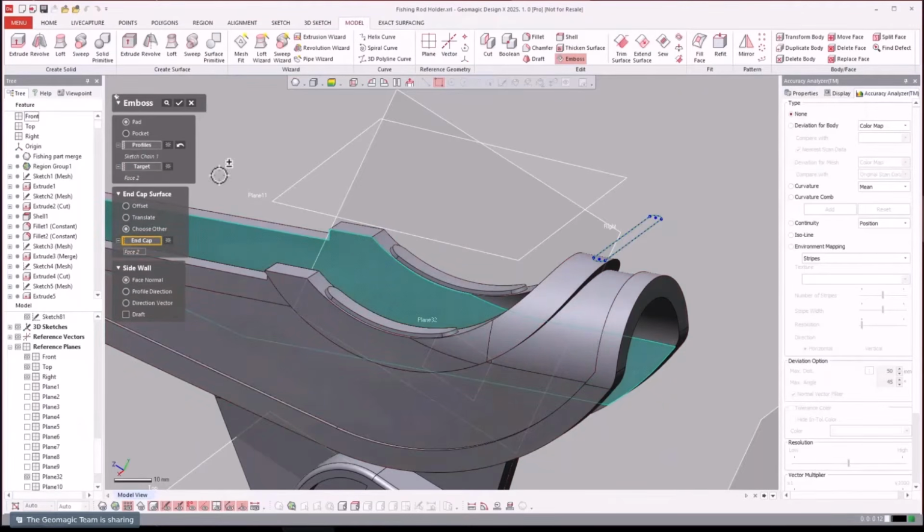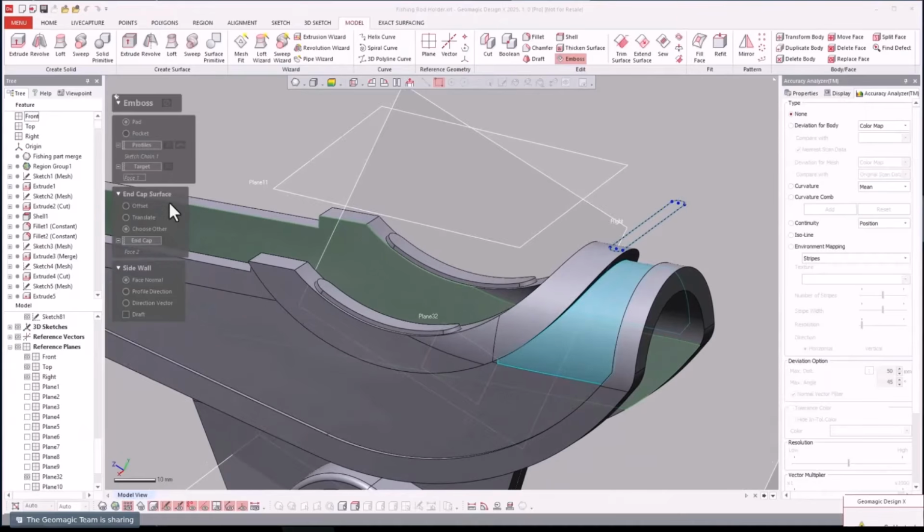I didn't mean to do that. All right, so let's just clear my target and select this again. There we go. Let's just start basic here. Where I hit that, and, oh yeah, I need to turn off choose other. We don't want to mess it up here.